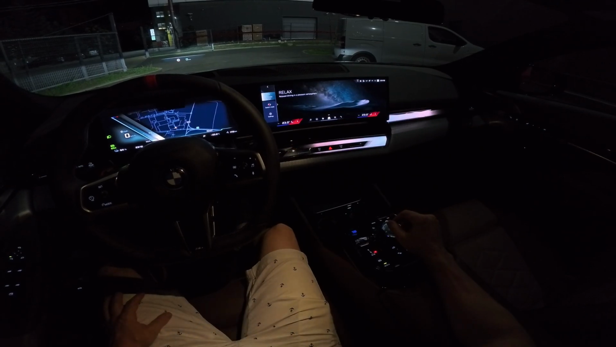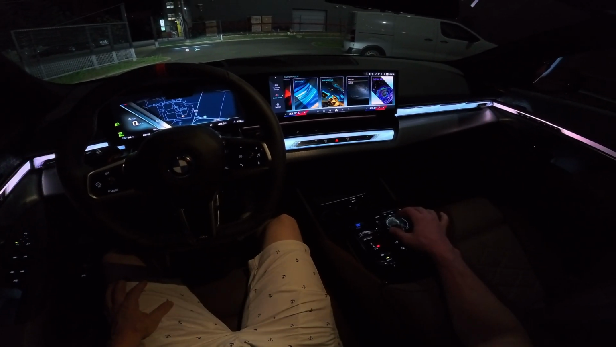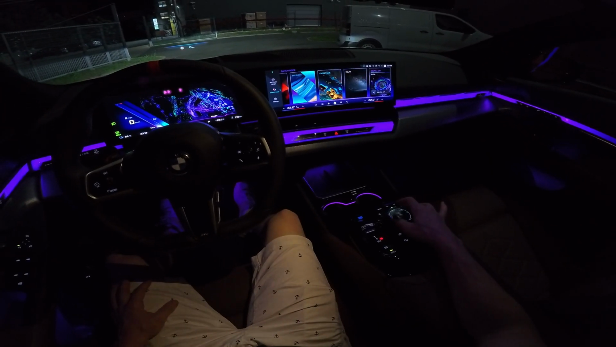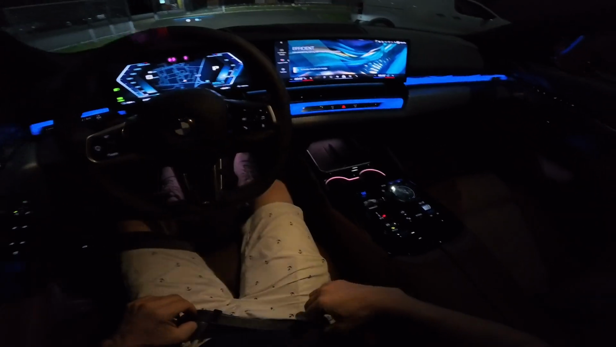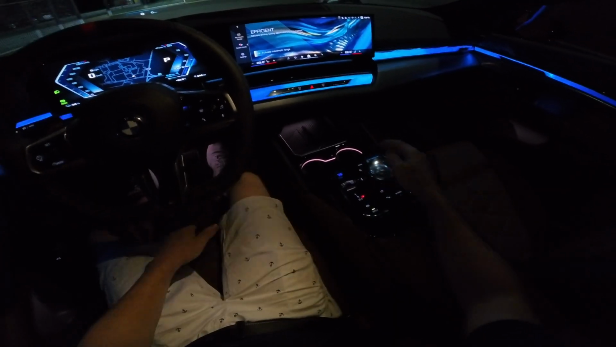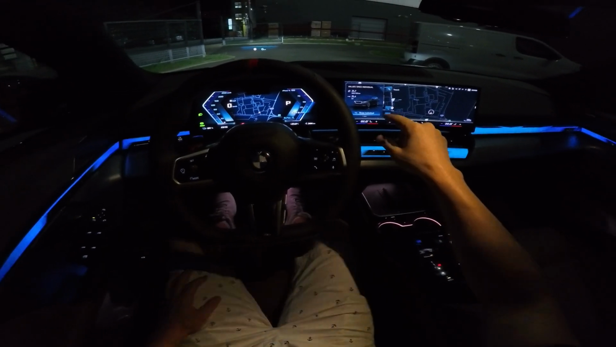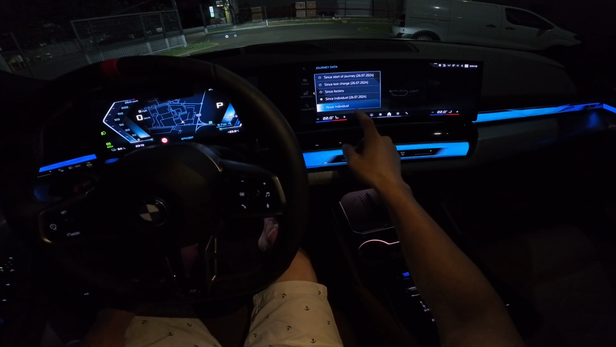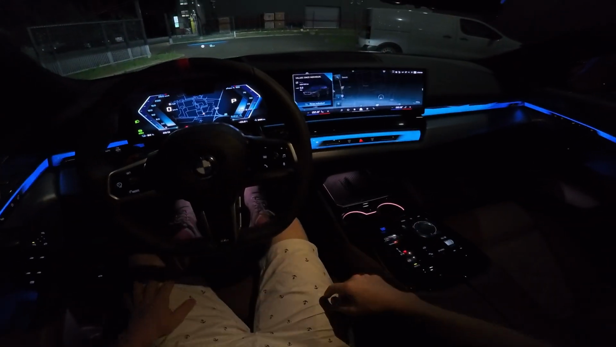Then you have the expressive relax mode, and then the digital mode is the last one. So you have a few different driving modes. We will start in efficient mode and then we will change all these driving modes as we go. But first I will leave also the normal, the navigation, the car here. We can also reset the individual so we can see at the end what kind of consumption we can get.